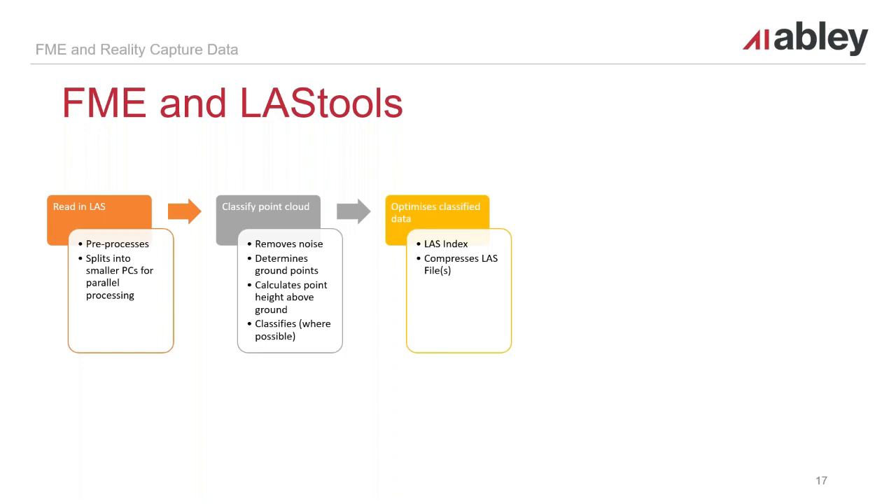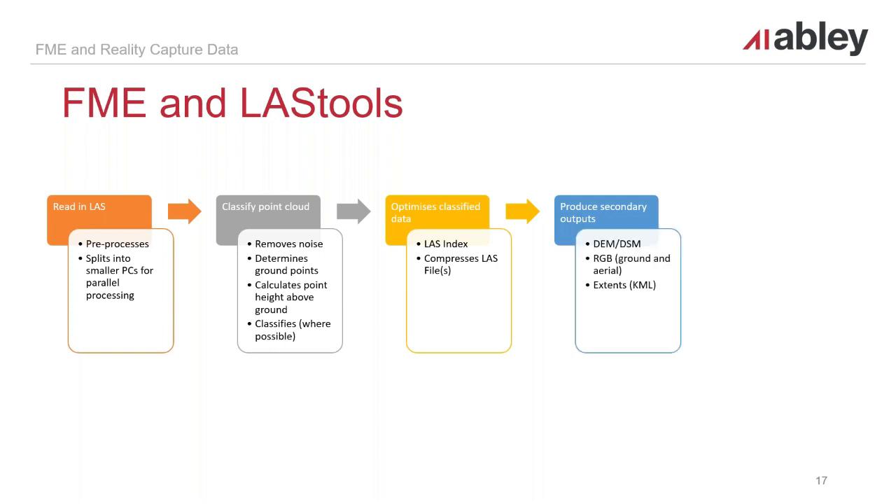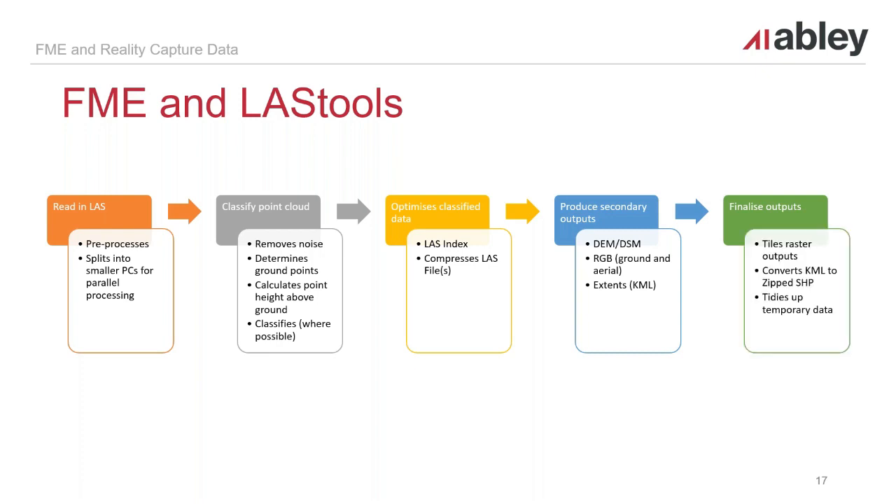Then once we've got that preliminary data, we're able to go in and begin to optimize it a bit more and make it a bit tidier and better for consumption. So we produce an index and we compress that LAS file down. Now that we've got a really nice, clean, manageable LAS file, we're able to produce what I'm terming our secondary outputs. So we can produce a DEM and a DSM, RGB of both the ground, and if you just flew a drone over the top, you'd still see all those above ground features. And then also the extents of the survey area.